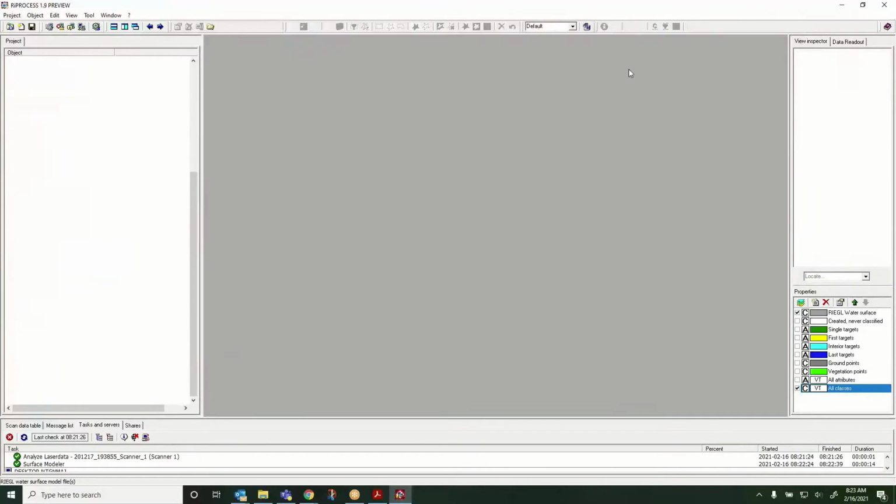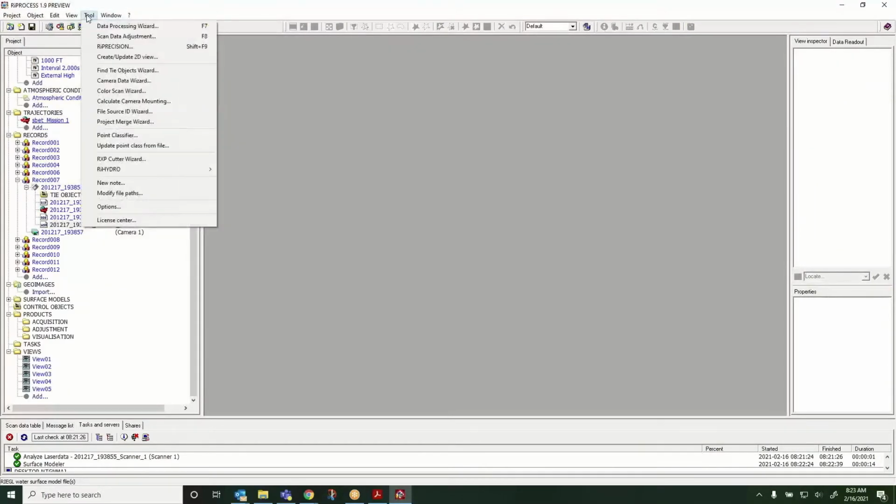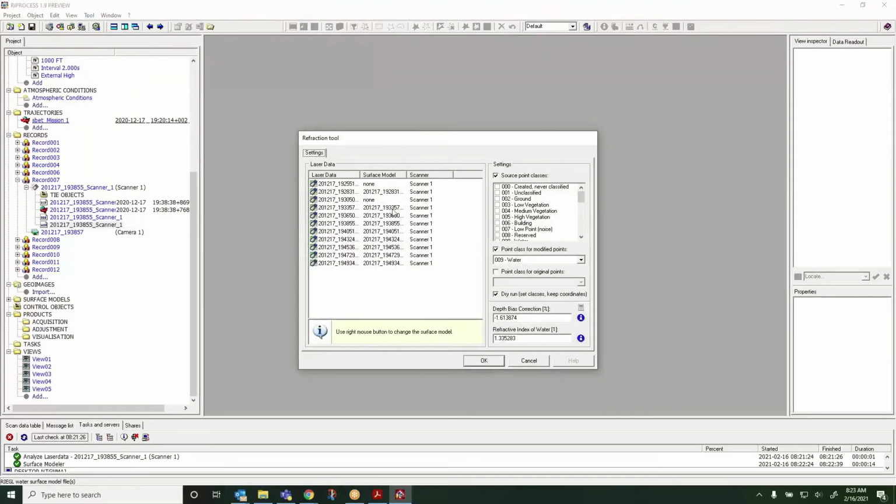All right, so now that we have that water surface model, we can actually start the next tool, which is to execute refraction correction. So again, here it shows us the list of the ones that have it and the ones that don't. Just need to count down here. Which record are we looking at here? There we go, 193855.